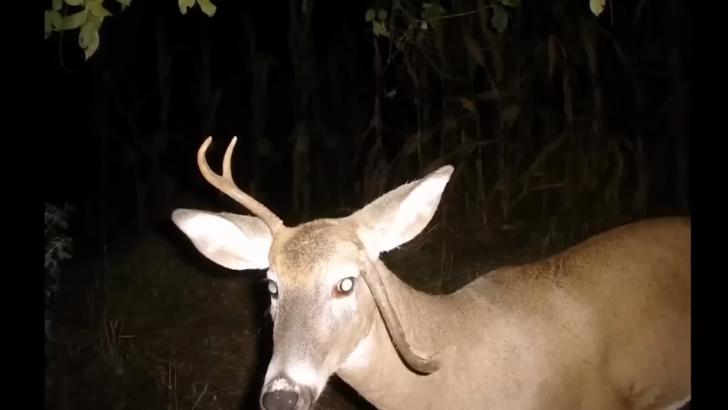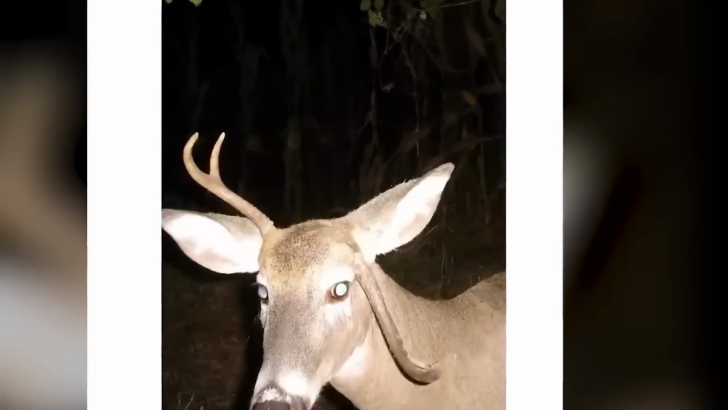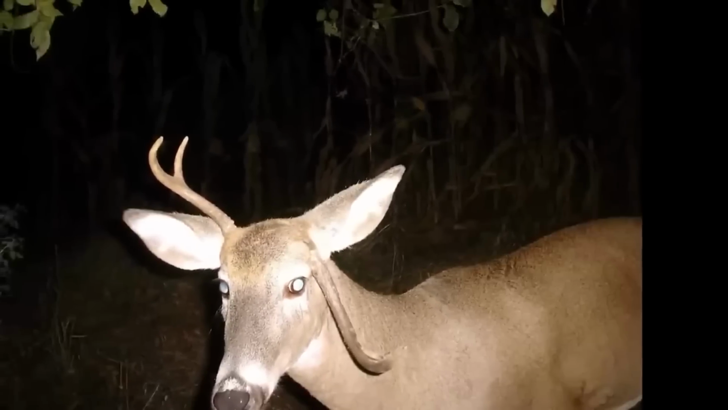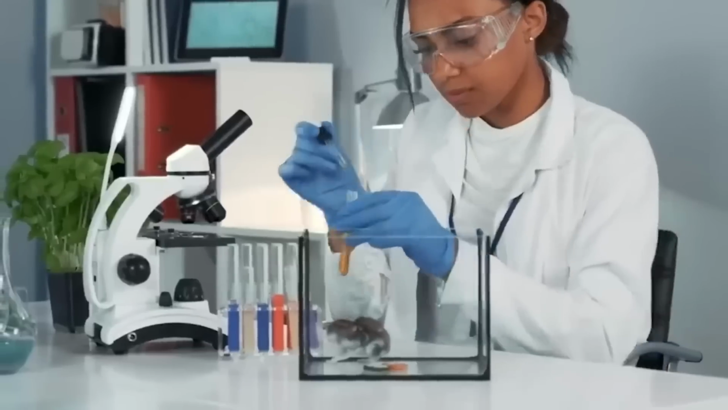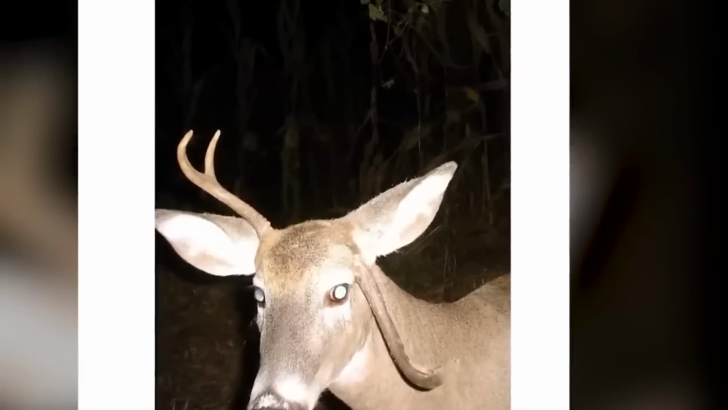Scary deer. This weird image was captured by a trail camera in 2022, and what we see here is a deer with scary mutations. Was this a result of some scary experiments going on with animals, or was this just some natural mutation? Nobody knows.